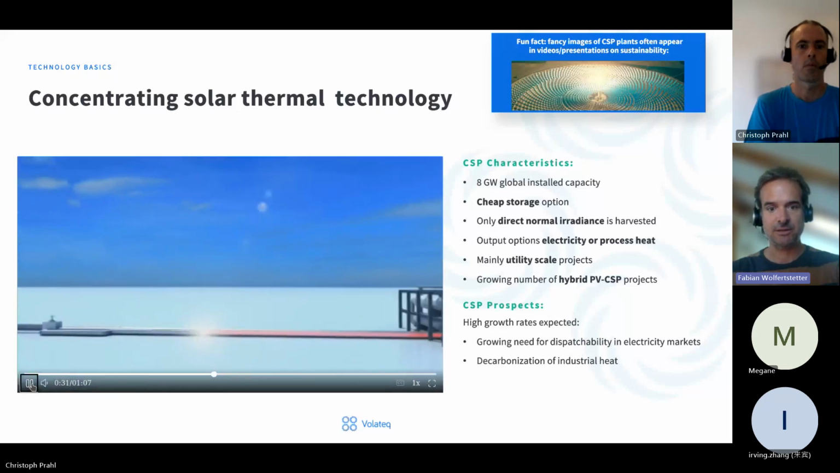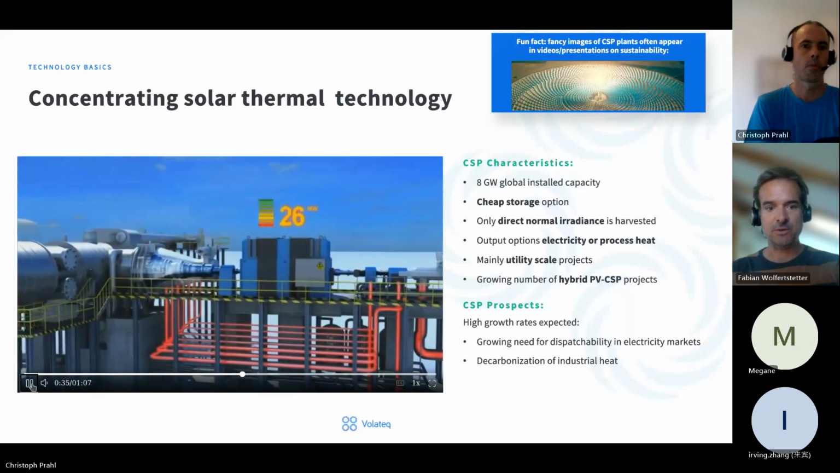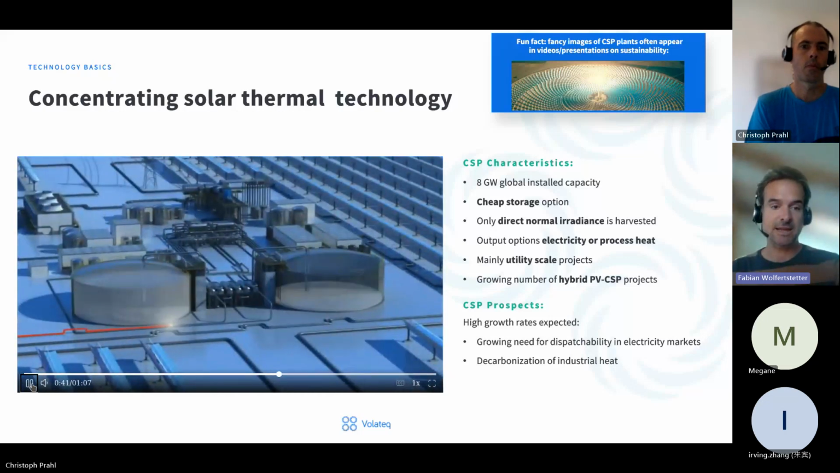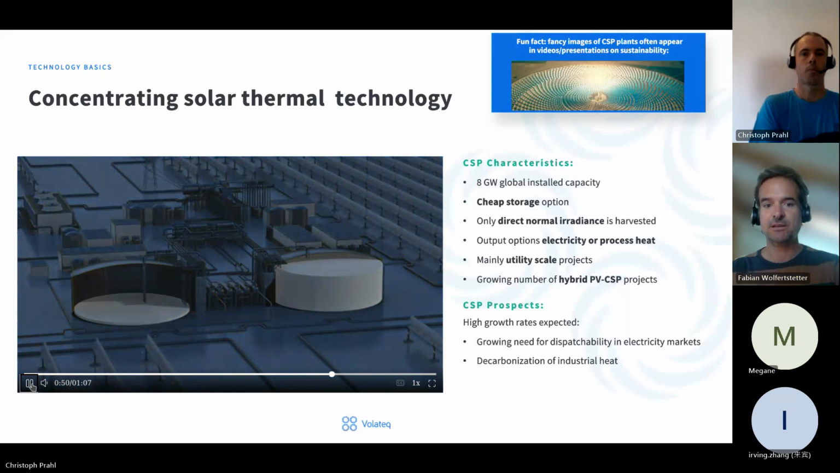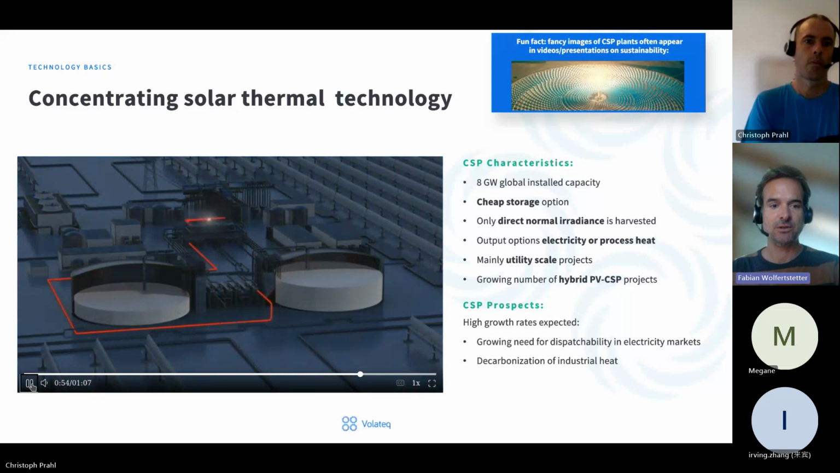So you can see the heat exchanger here. Then the heat goes to the steam cycle that runs the turbine and then produces electricity. That's not the only use of CSP. And the good thing about CSP, one of the main advantages you can see here, is the storage tank. So you can store that heat fluid in thermal tanks, a hot and a cold storage tank.